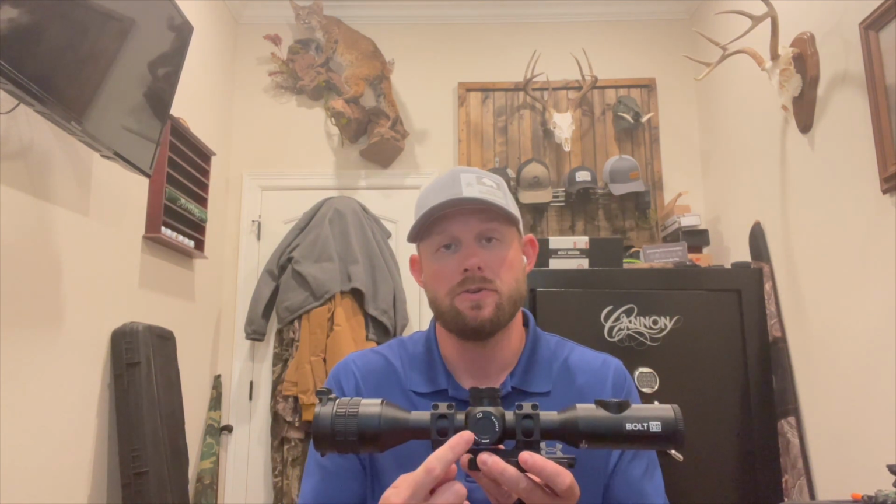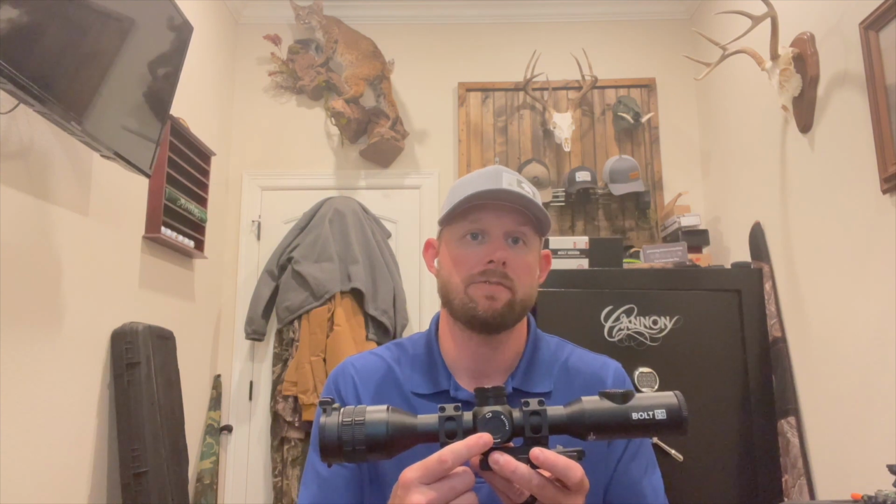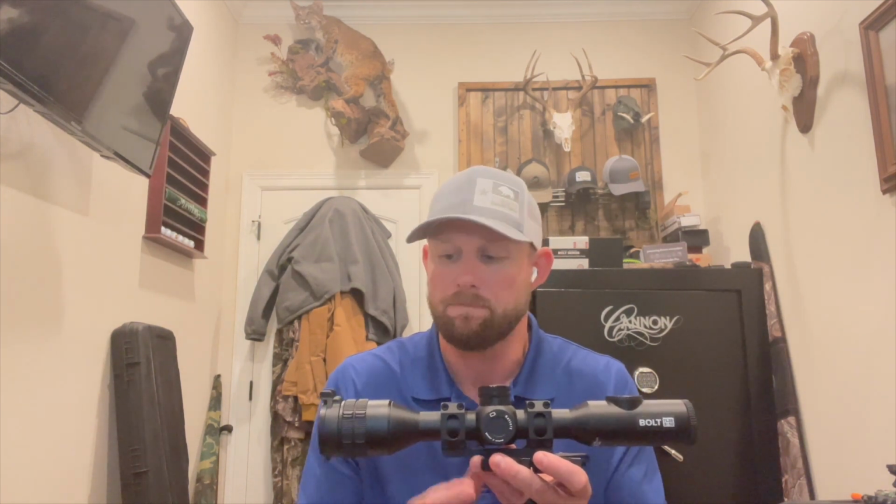It's got the internal battery. What I'm getting on it right now, I'm getting about 8 hours on the internal battery, and then you have this option to unscrew this turret and put another battery in there. This battery port takes 18500 batteries. So that's a common battery you can order on Amazon or get at a store, very cheap, and this will give you about another 2 or 3 hours of runtime on the scope.